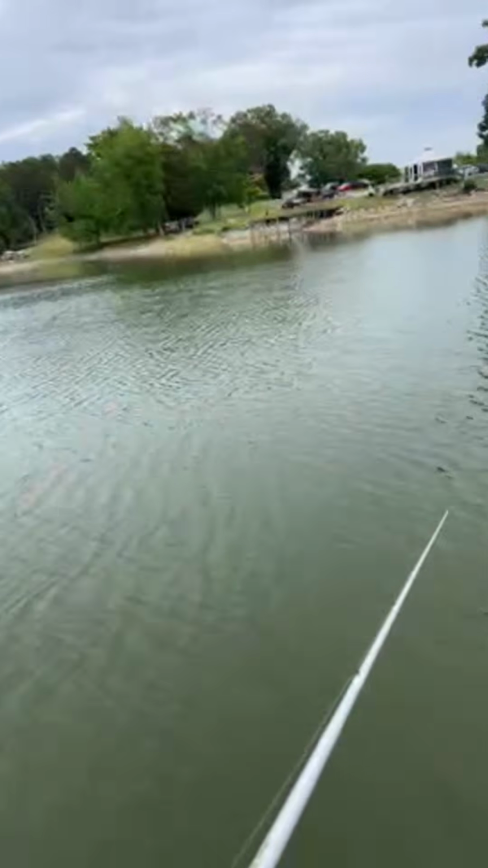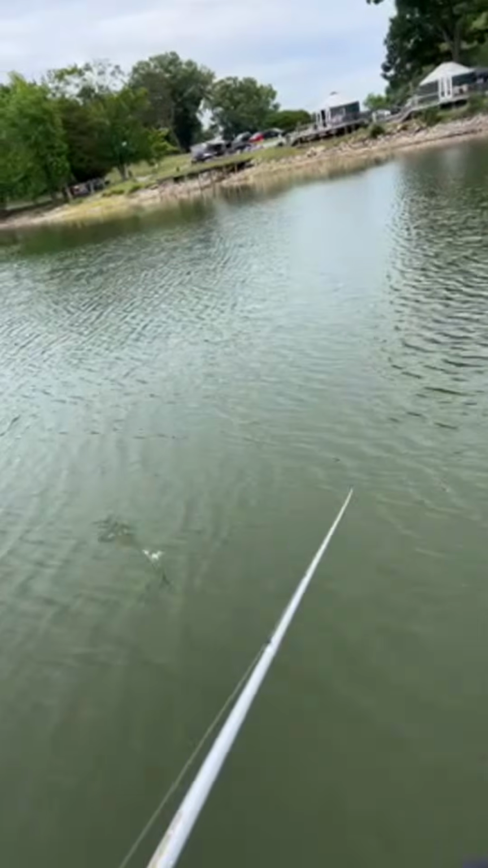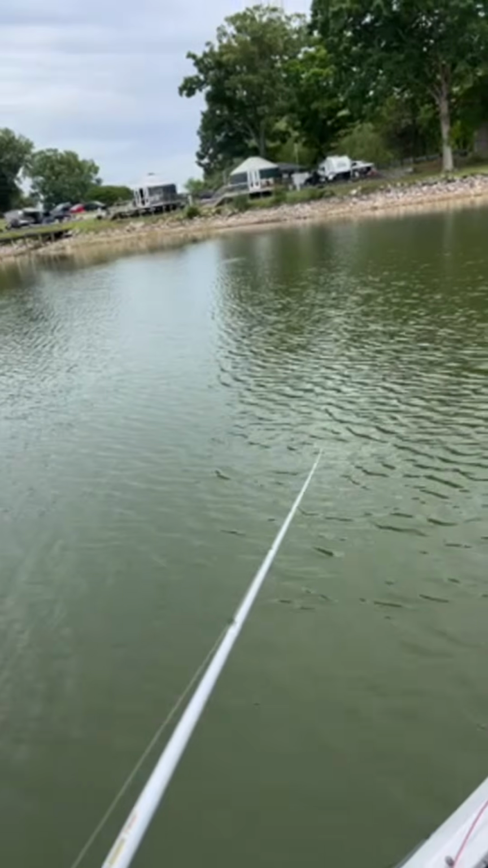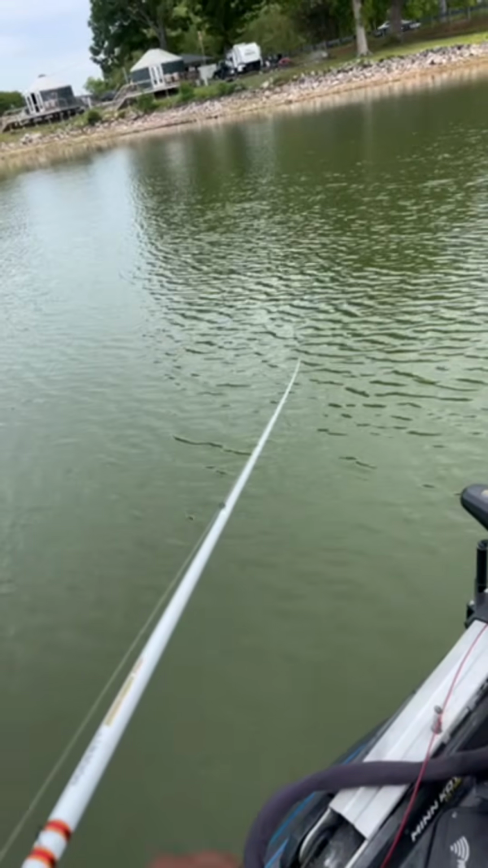Yeah, I got a nice little smallie a little early. The legal limit on this size is 18 inches, but it was sitting at a little over 15 inches. But for Battle of the Anglers, we don't go by length, we go by weight. So it was definitely a scoreable fish. It was over 2 pounds.